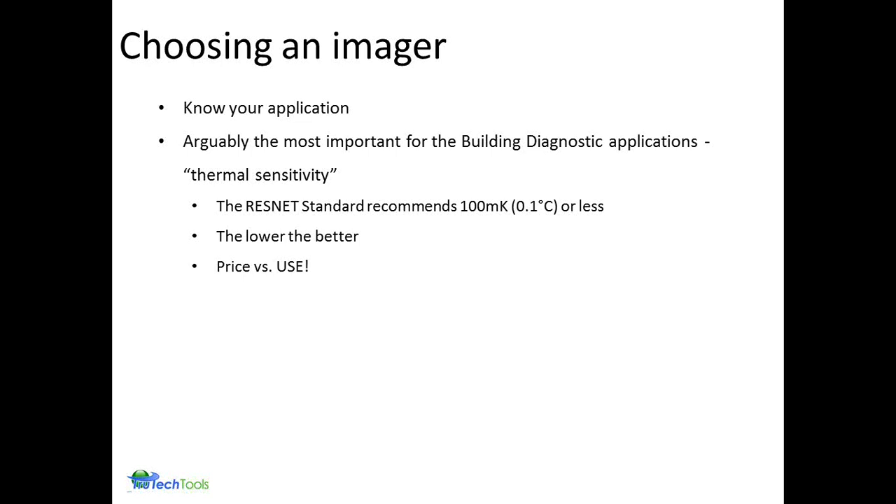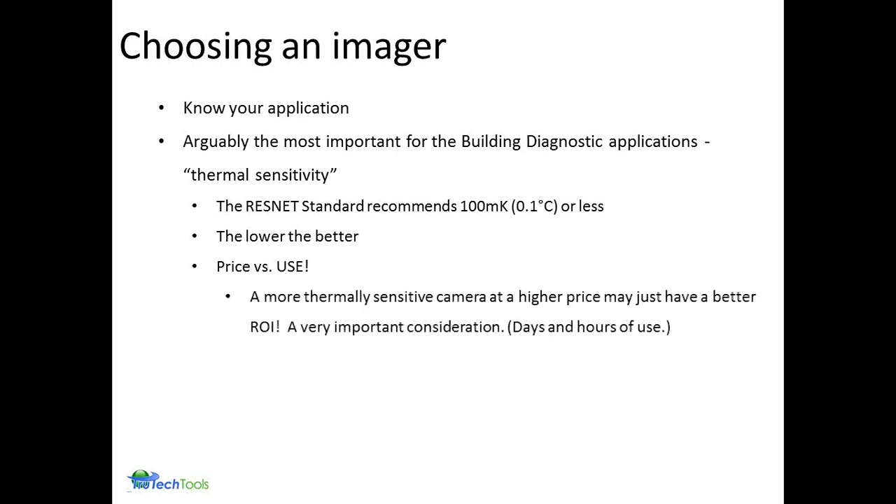Just going with the least expensive imager might not be the best thing from a return on your investment because of the days and the times that you can actually use it. A more thermally sensitive camera is going to be a little bit higher in price, but the days that you can use it are going to increase. So just watch that very carefully as you're trying to go through the selection.